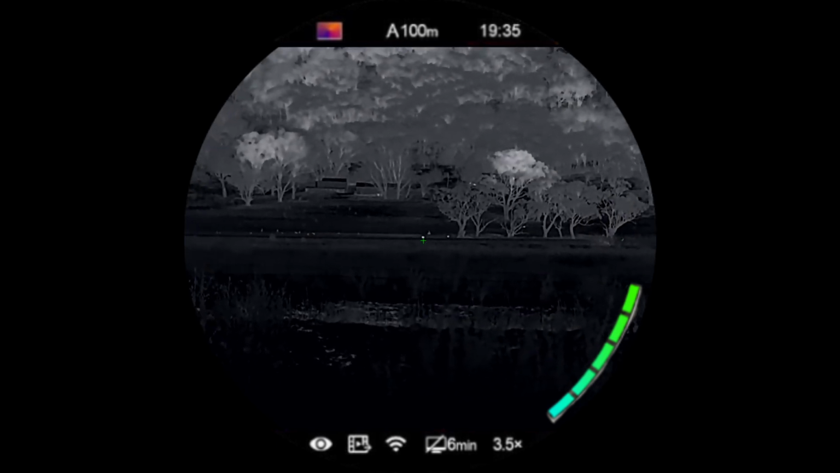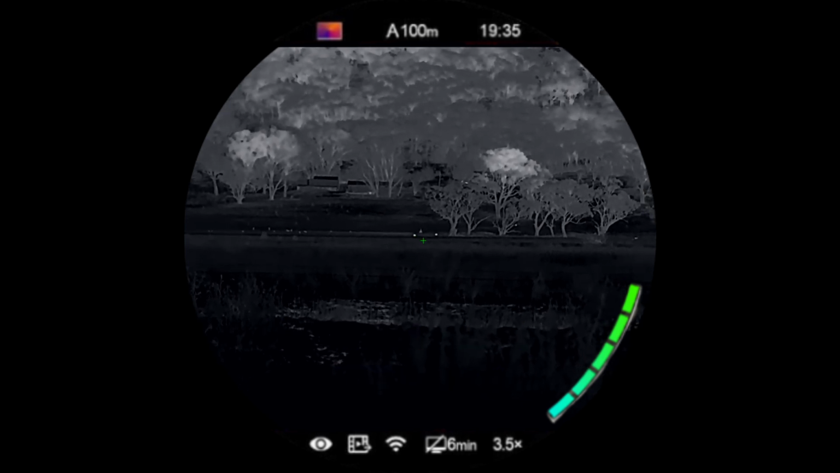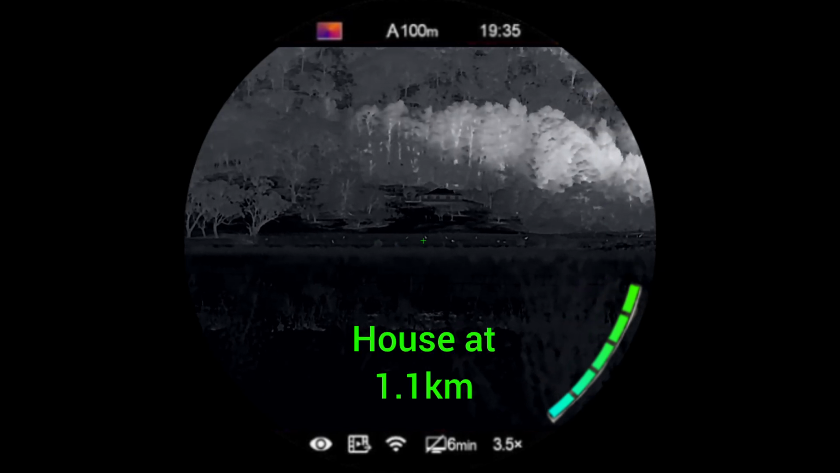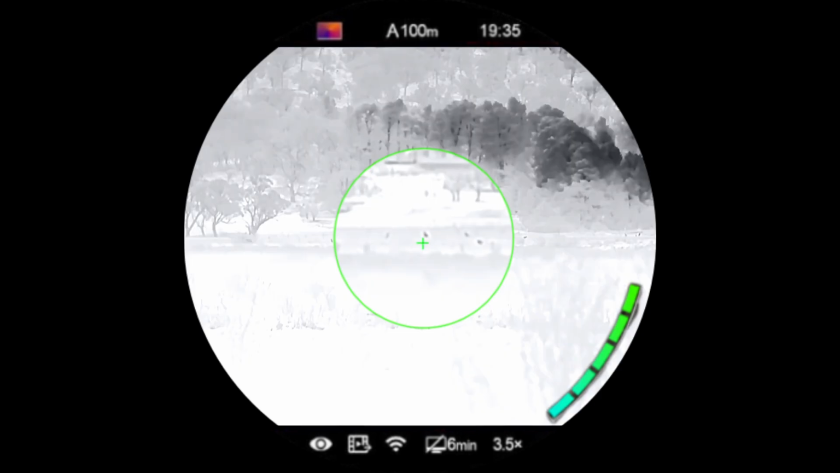So I just wanted to take an opportunity while I could see some kangaroos in the distance here. Again, not sure if that's a pig or a sheep or a wombat. I might go for a walk and check it out. But anyway, you can see some kangaroos hopping over there. I'll get some distances and add them in. Again, they're going to be rough distances. But this is in the white hot colour palette.